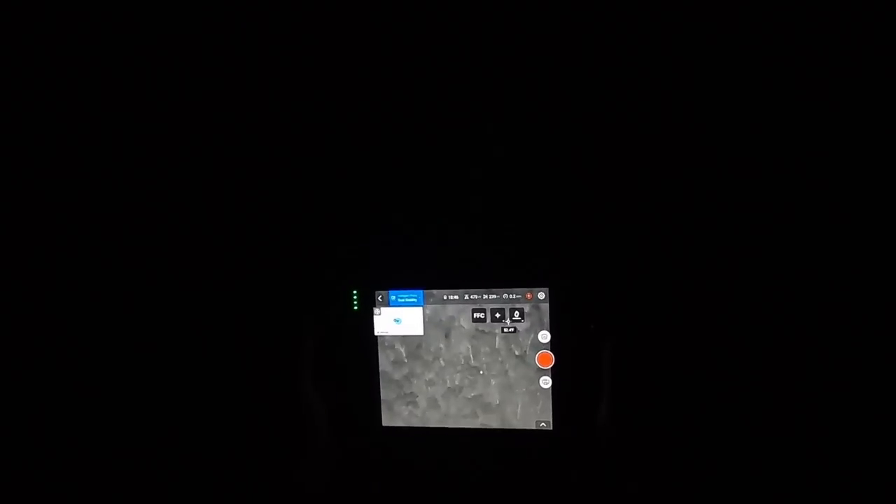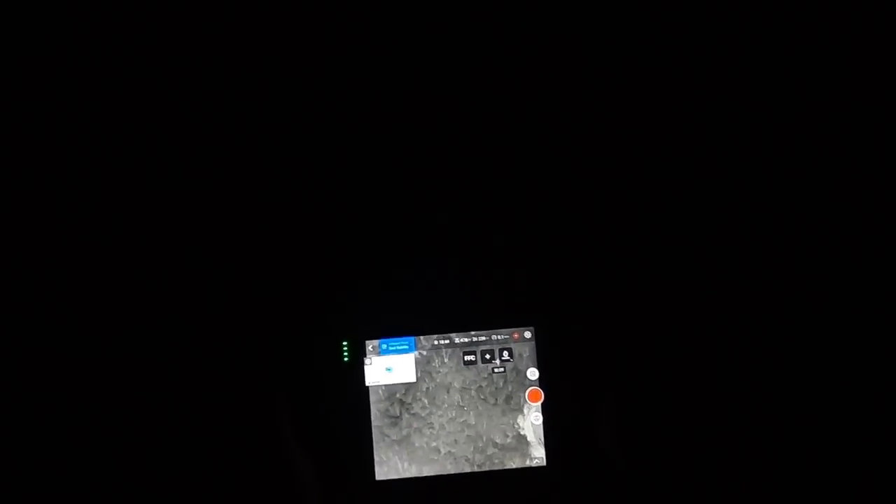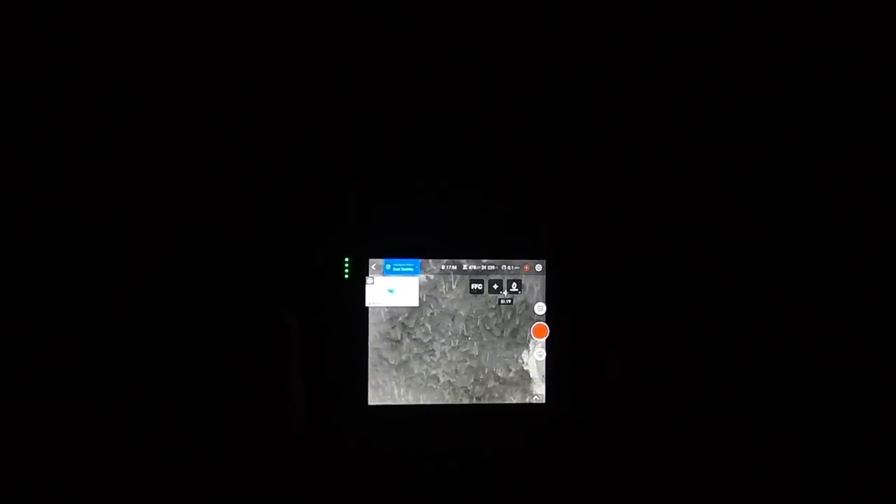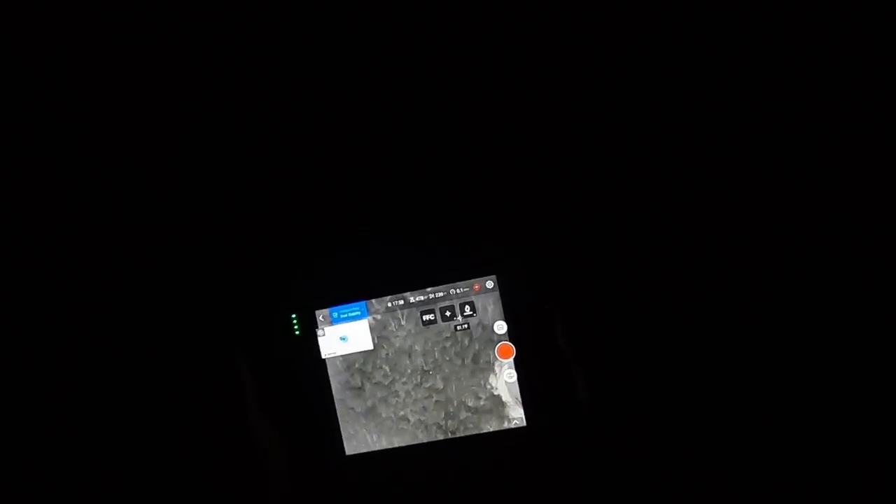Cool. How long can that stay up there? It's got 18 minutes left, and it's been up there about 15 minutes or so. And you've got extra batteries? Yeah, I got 5 batteries, and I got a charger. If I get a couple of batteries down and it's still early in the evening, I'll go ahead and start charging stuff. Just use a really long extension cord. It's cheaper than going through those batteries.